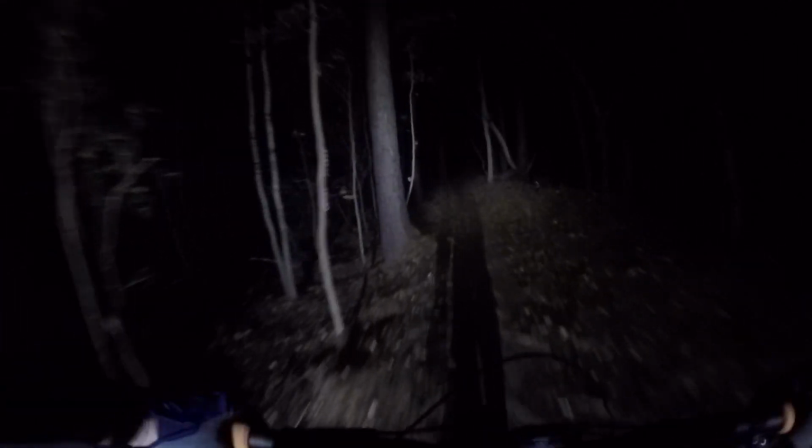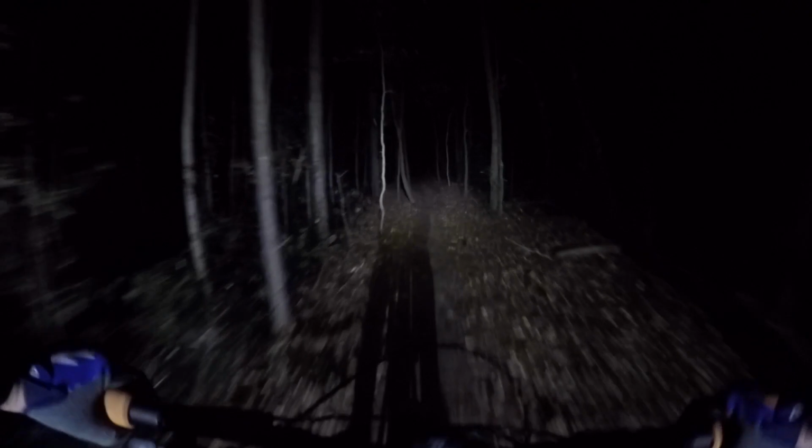Oh, that was tricky. That was tricky going the other way. God, it's creepy in here. It's darker tonight. There's even less moon, isn't there? Look at this. Look how dark this is. Man, I really like night riding. It is definitely another world out here. Last night we saw a deer like 2 feet from us.